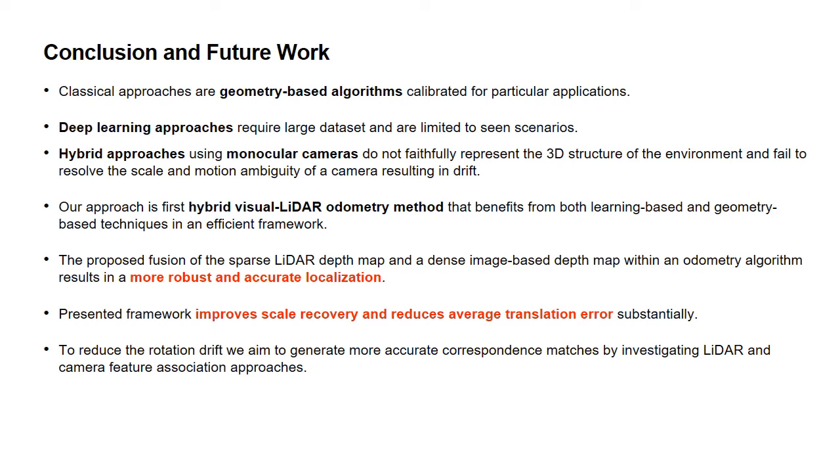Since scale doesn't affect rotation estimation, we have noticed rotational drift in our pose estimation results. In future work, we plan to reduce rotational drift by generating more accurate correspondence matches from LiDAR and camera.